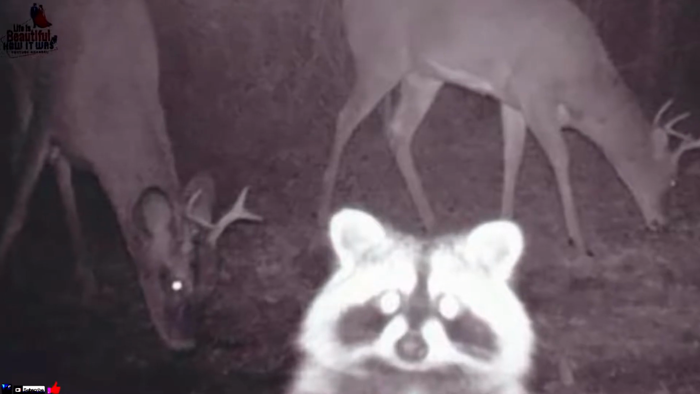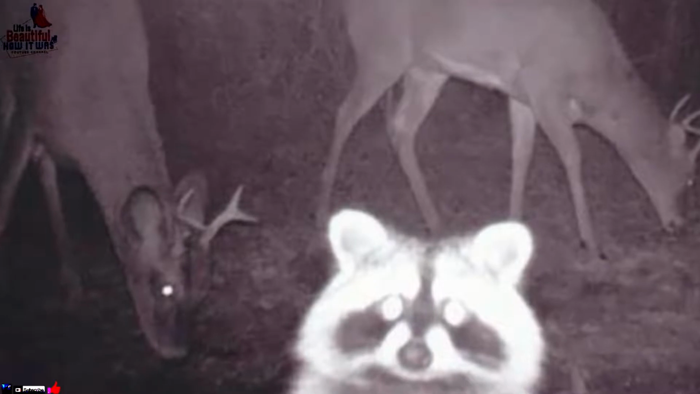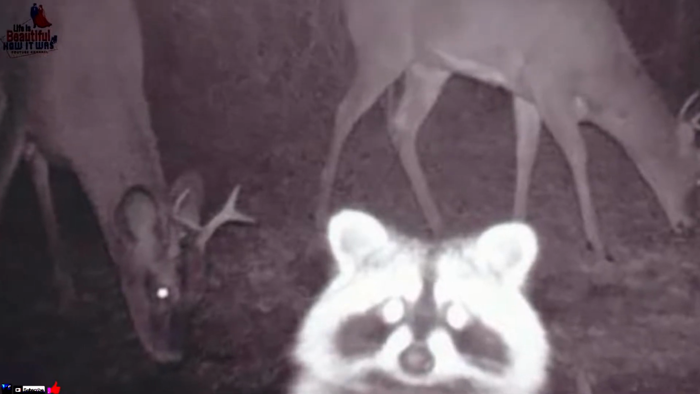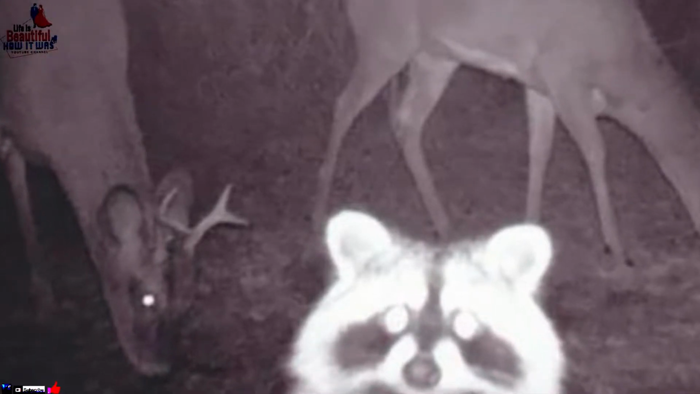While the deer are distracted by their meal, this raccoon seems to have figured out that they're all being watched. But it's no surprise that, of the three, the little fella would be the one to cotton on. After all, raccoons are known for being curious creatures, and they're not called masked bandits for nothing.